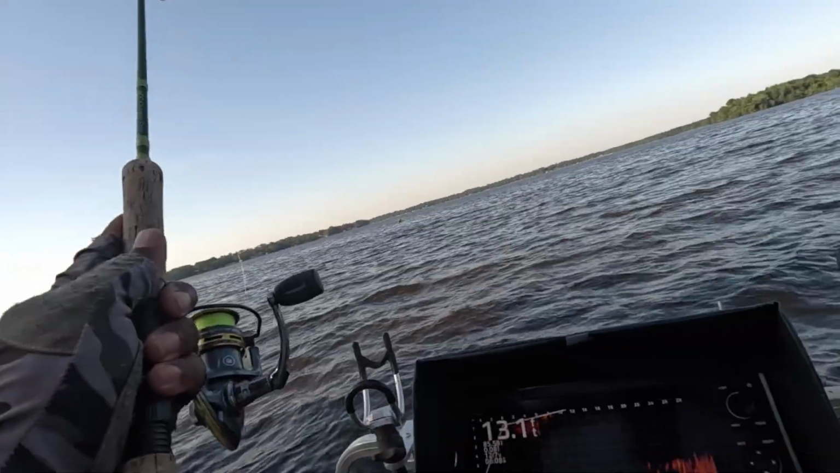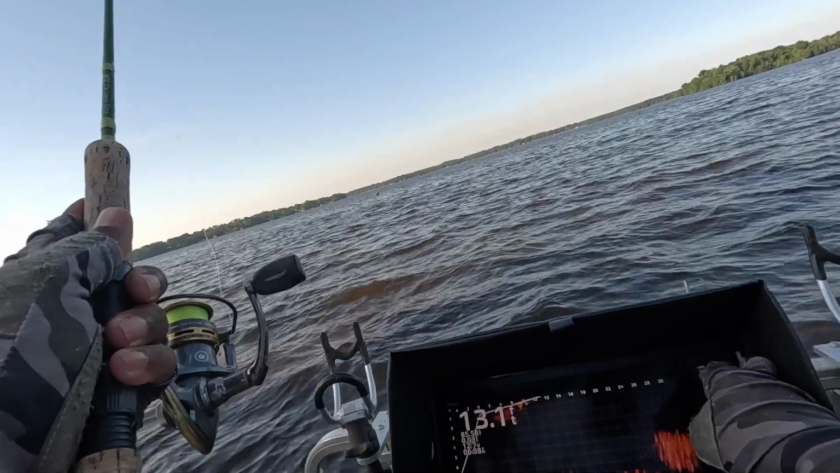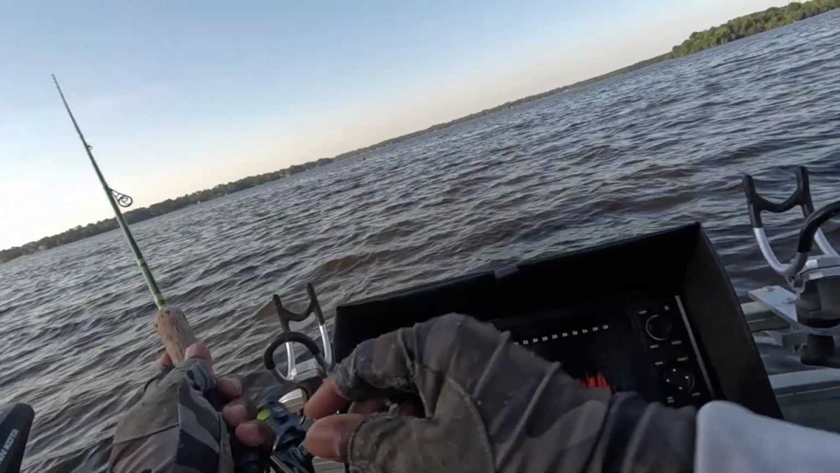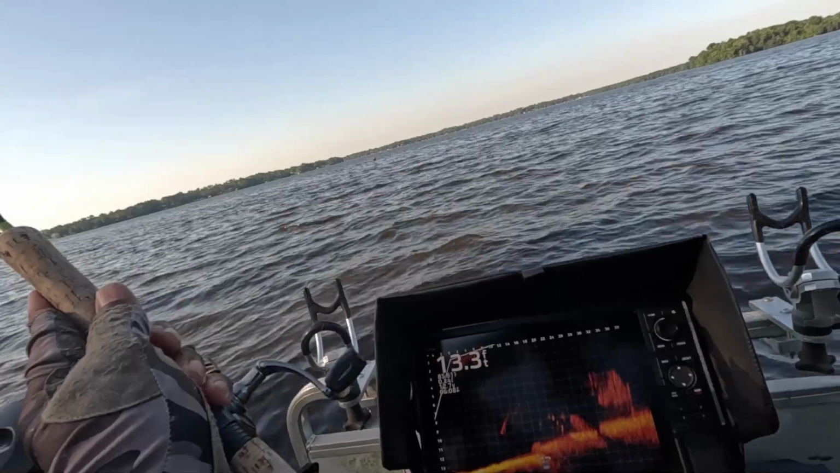Hey guys, I'm at a very bad angle right here. There's a boat dock about 5 feet behind me that I'm trying not to hit. I think that's a school of shad.